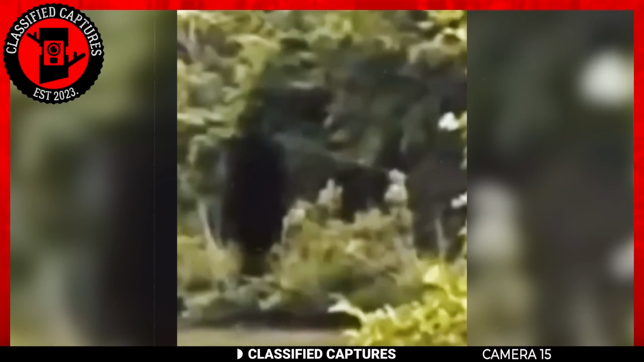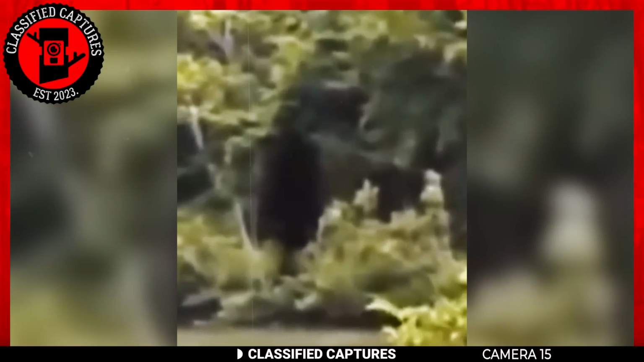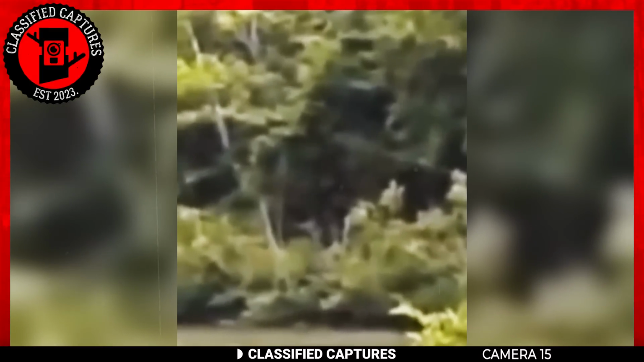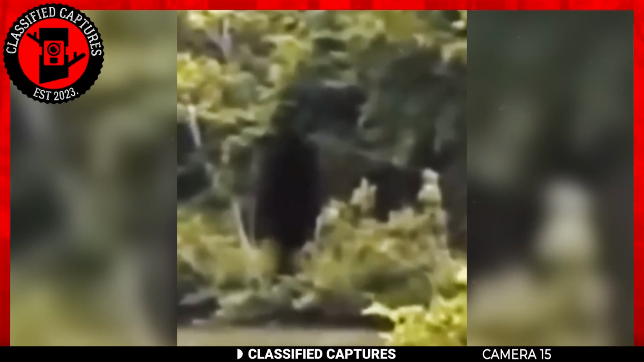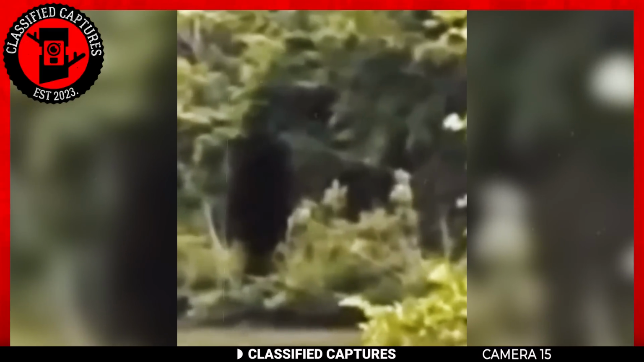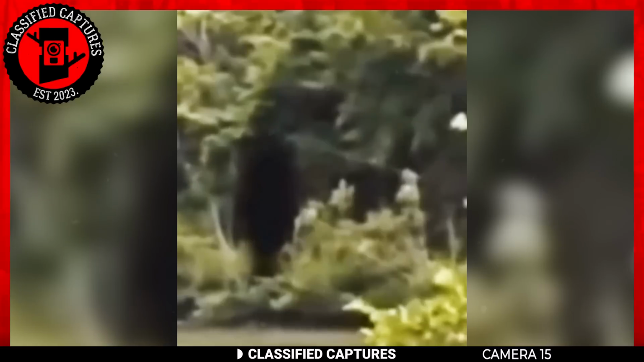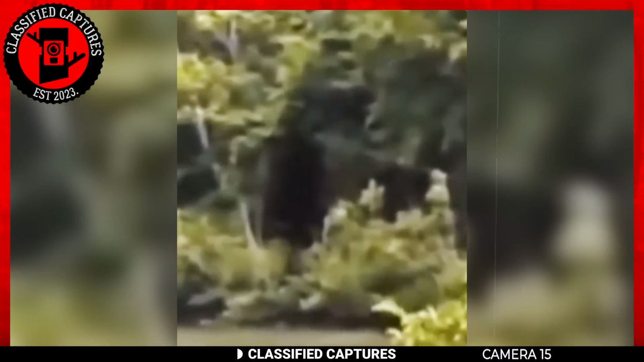The figure appears blurry, possibly due to the low quality of the trail cam footage. This blurriness raises curiosity about its true nature. Speculations arise that this could be another Bigfoot sighting, a notion not entirely implausible. But the question lingers, is this entity covered in hair? What is the purpose of this creature's presence? Moreover, what could have compelled it to remain so motionless for an extended duration?